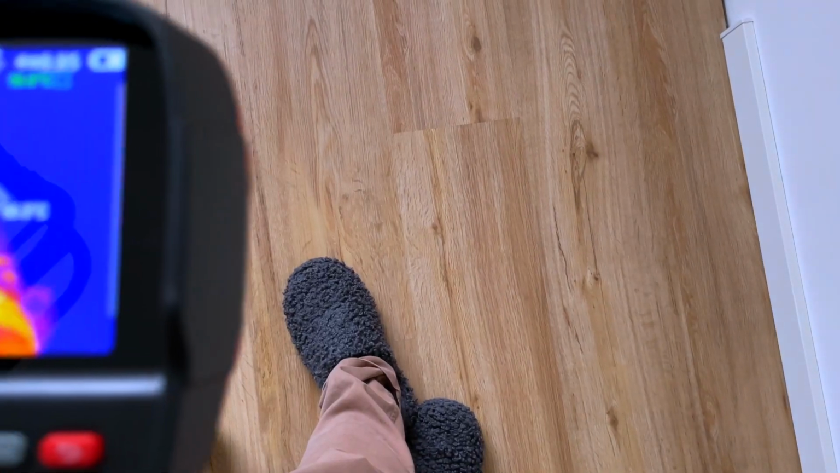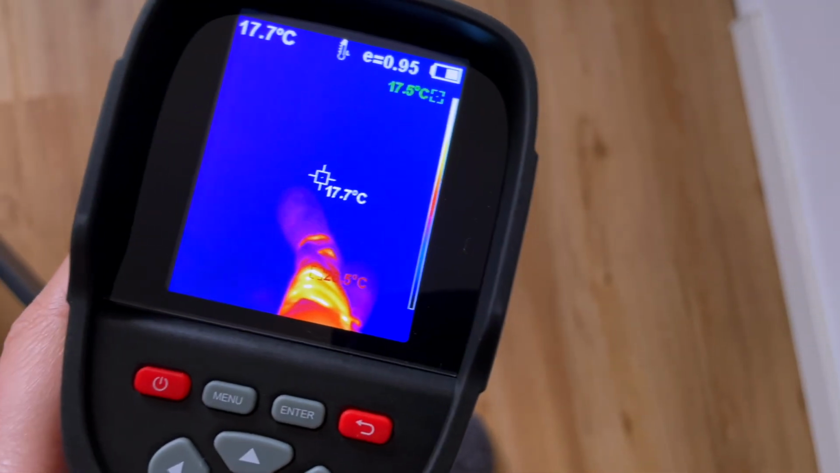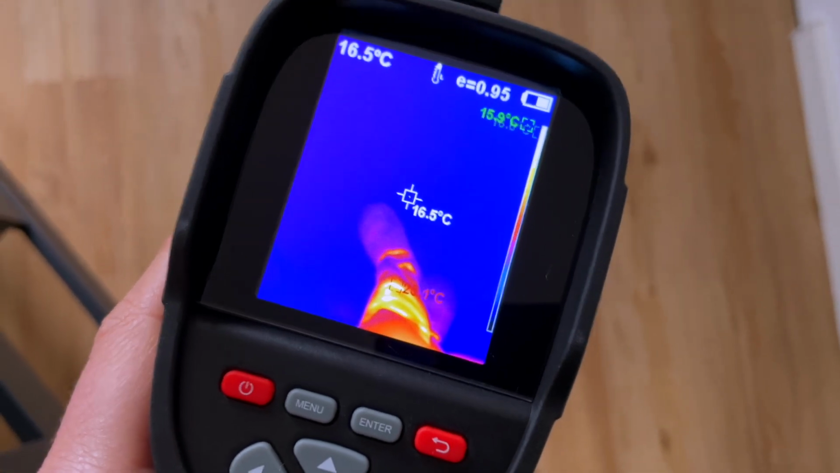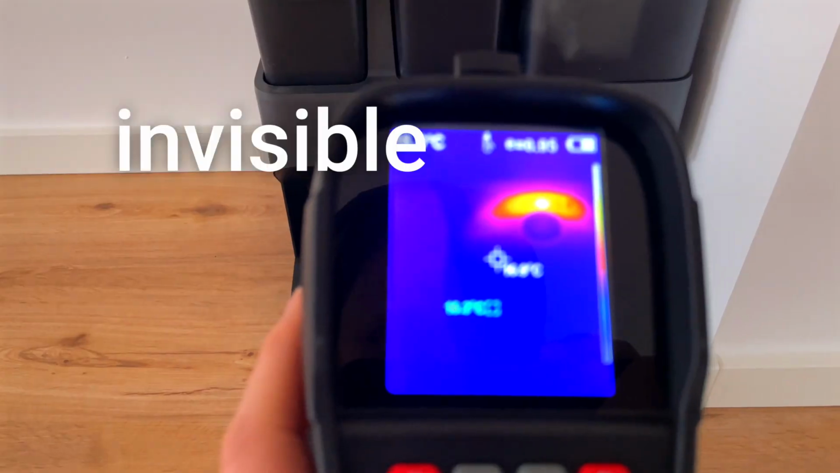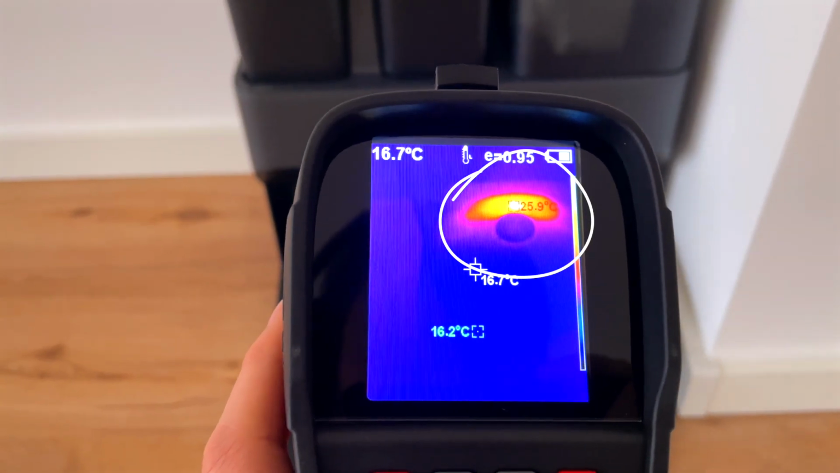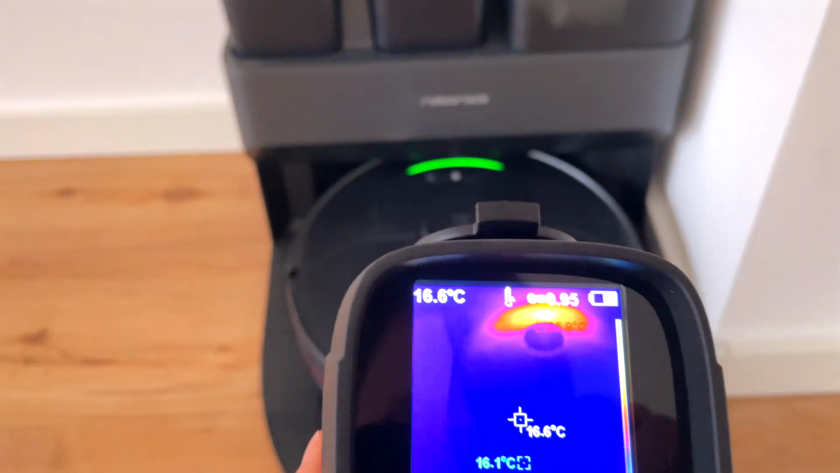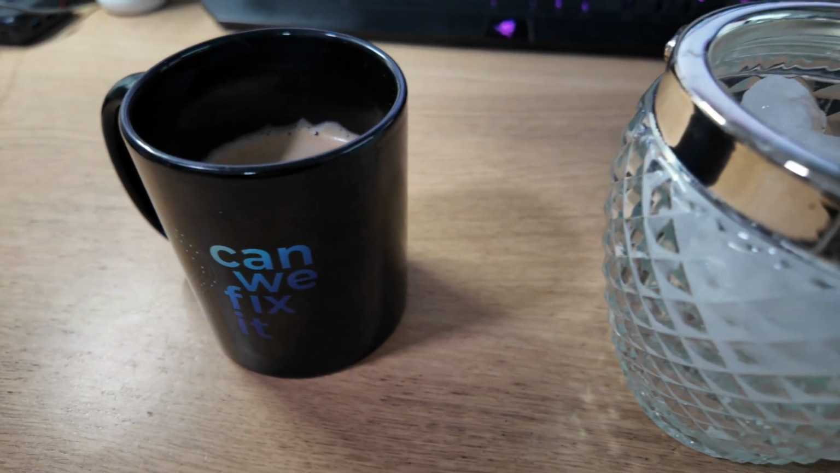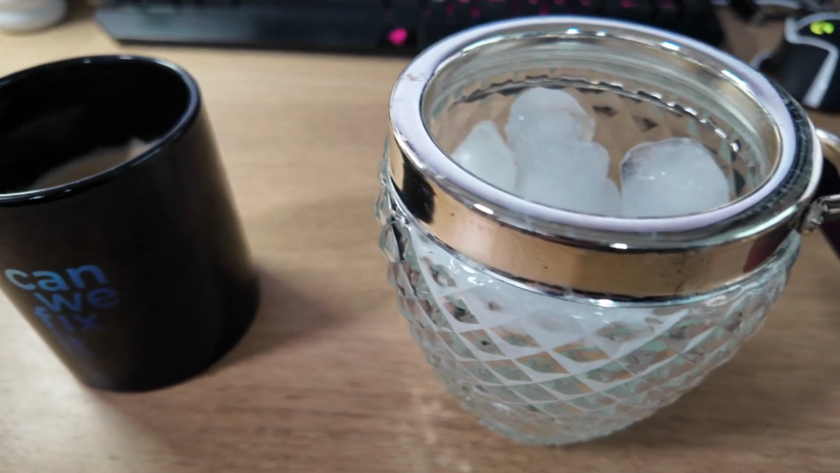A thermal imaging camera shows you the heat that objects give off, instead of the light you normally see with your eyes. It picks up invisible infrared radiation and shows it as different colors to let you know which areas are warmer or cooler. Let me show it to you with this hot coffee and these ice cubes.